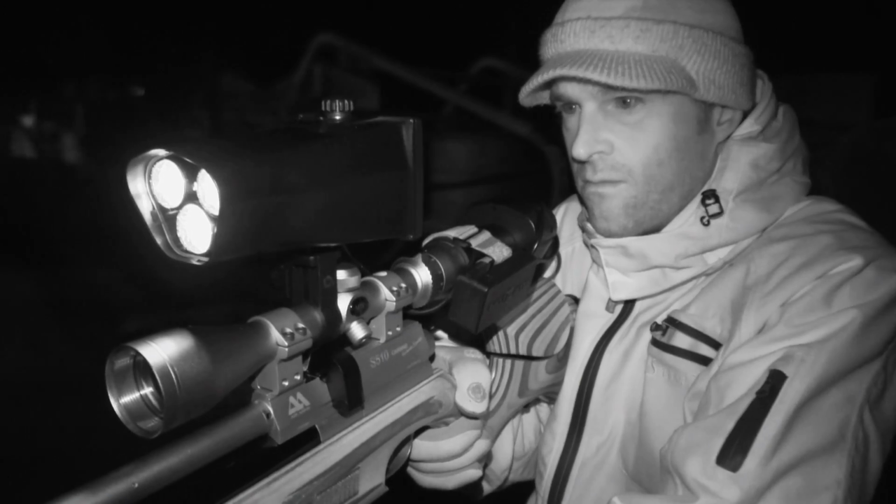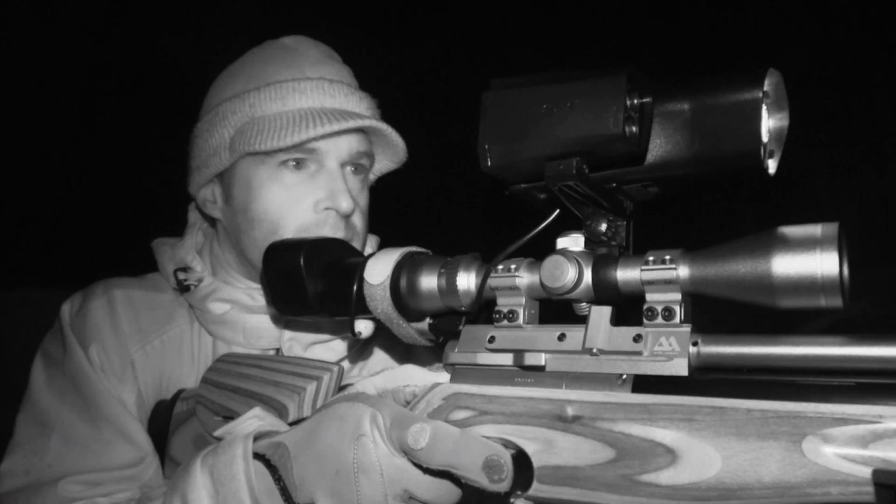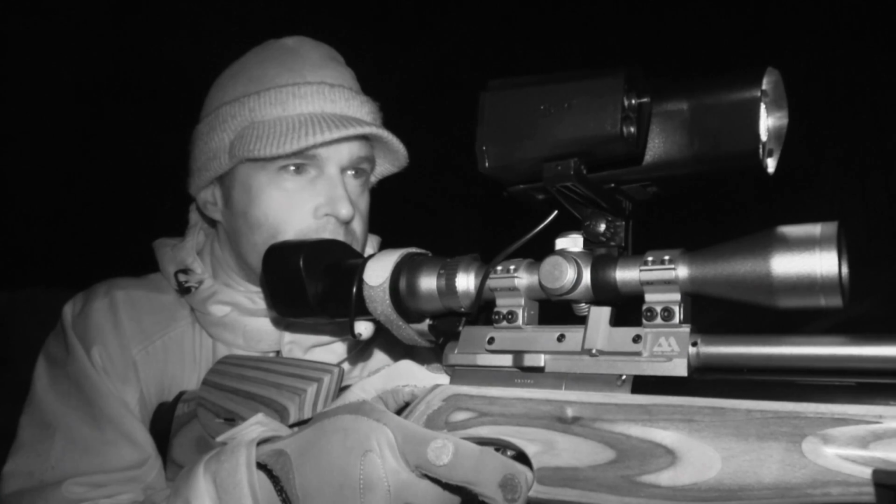The farm isn't heaving with rats tonight, but at least there are a few about. Having the right gear to exploit whatever chances do come along makes a big difference, and night vision is certainly giving me an edge this evening.